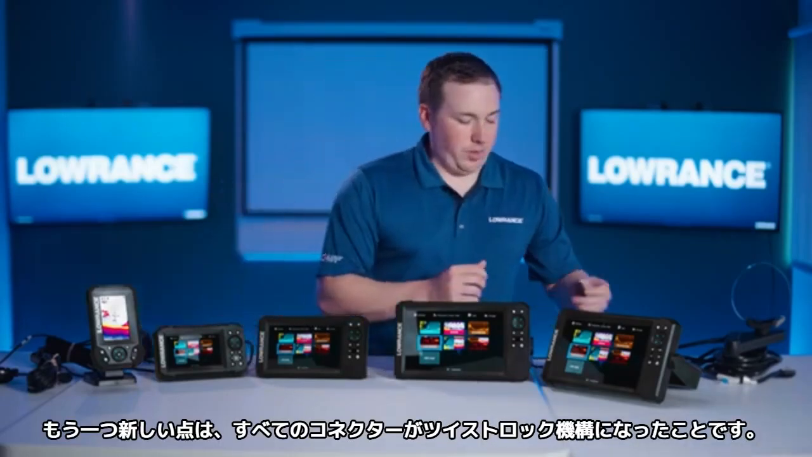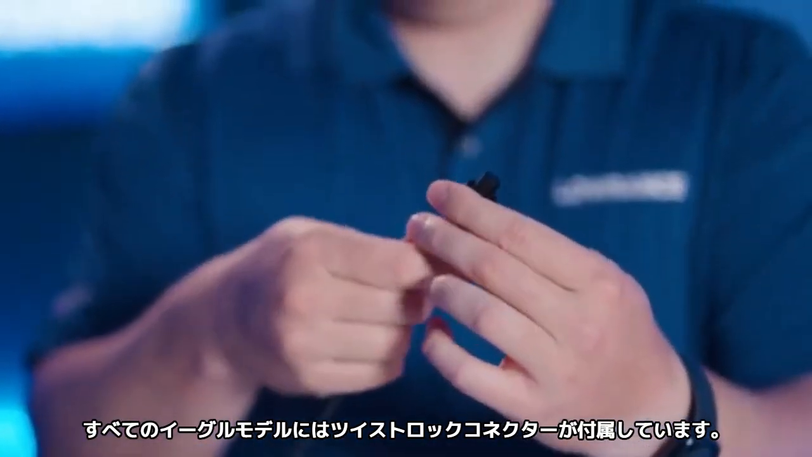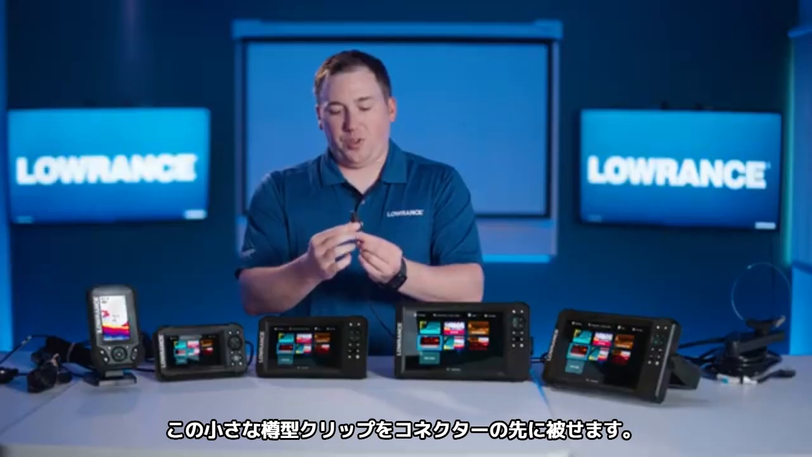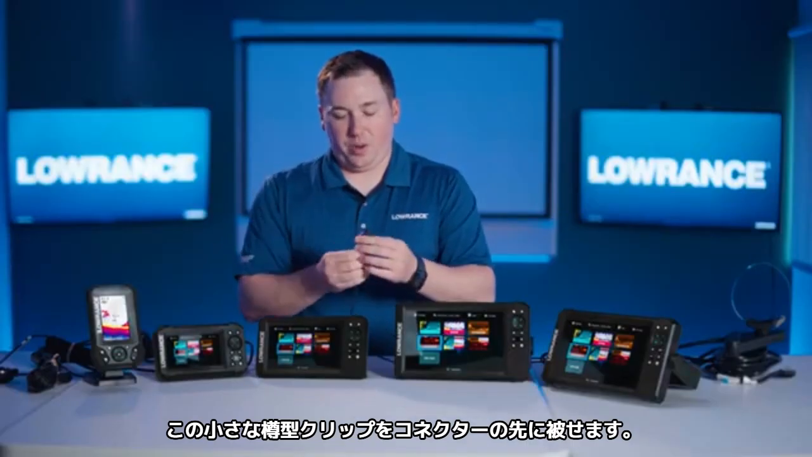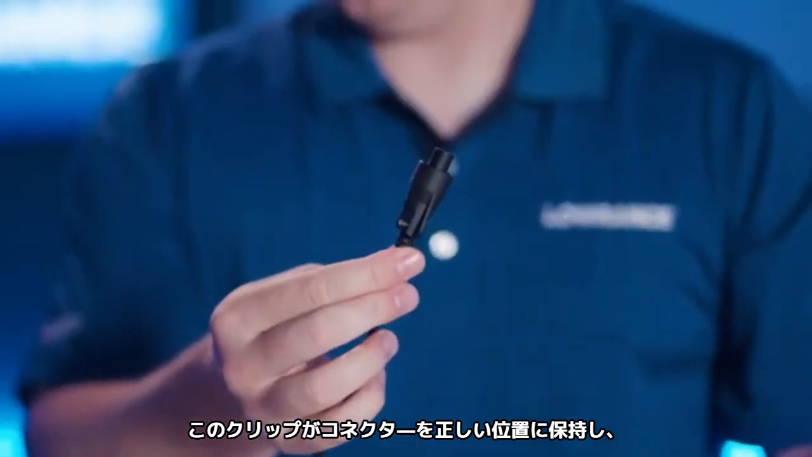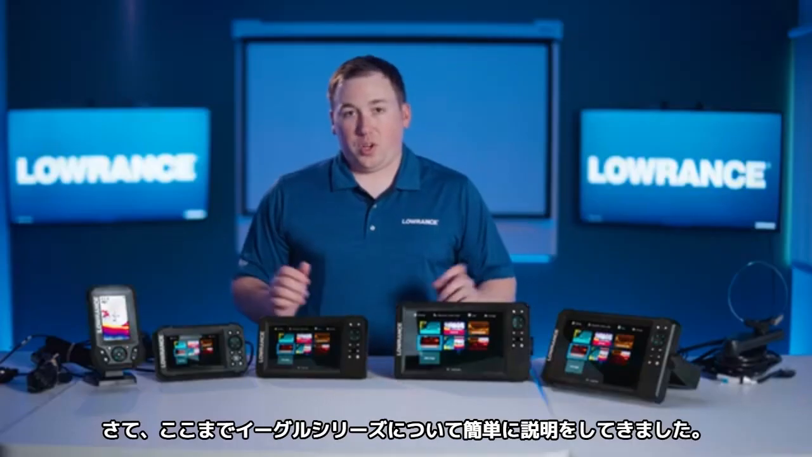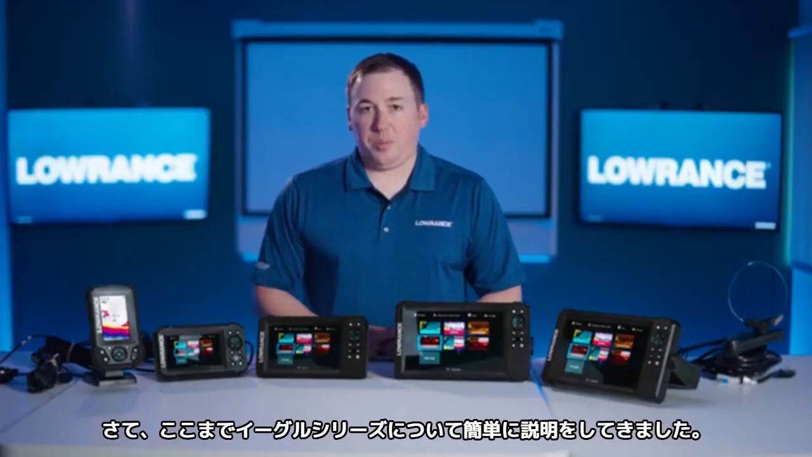Also new for all of the connectors are our twist locks. So all Eagle series products come with our new twist lock connector. So this little barrel clips over the end of the connector, and when you plug it into the back of the display, this will hold the connector in place and also give you that positive feedback that you've made the connection. So that's a quick overview of the Low-Rance Eagle family series of products.